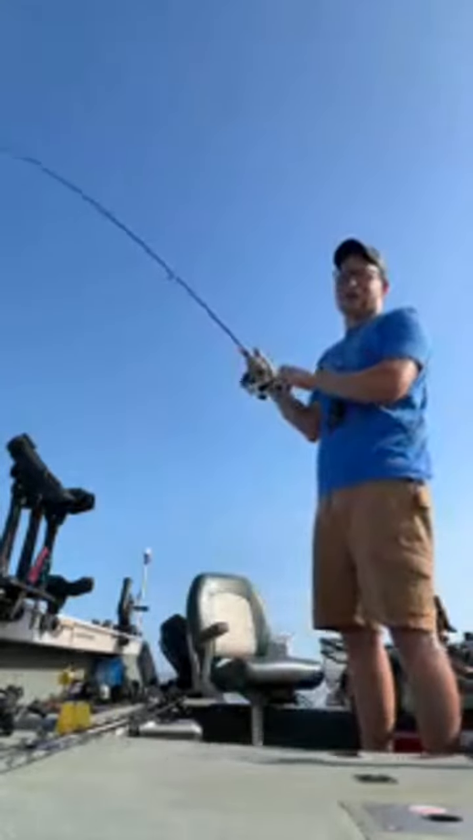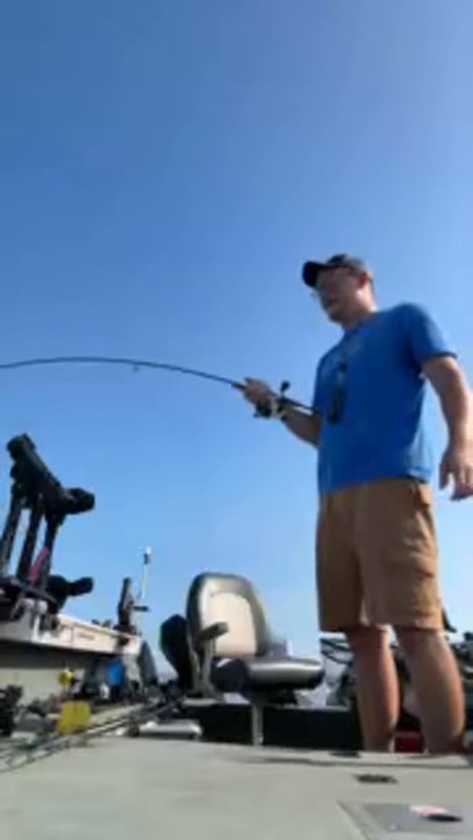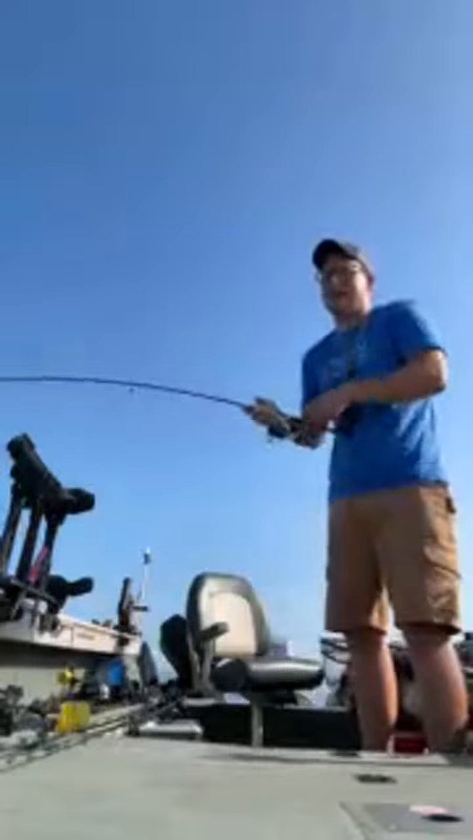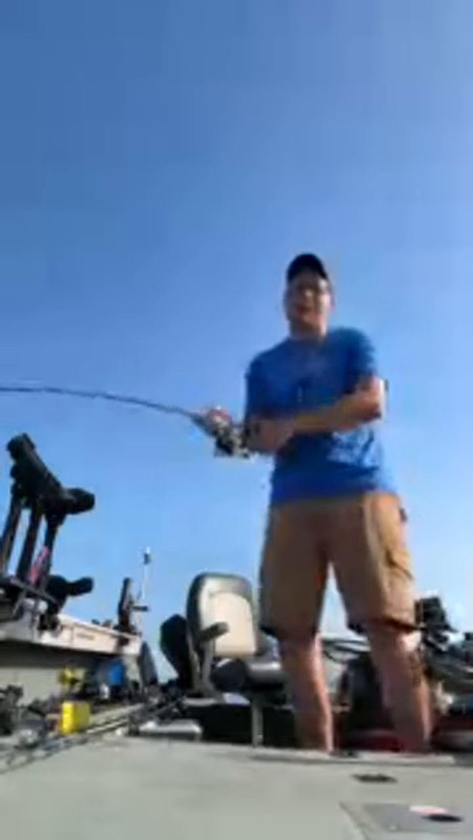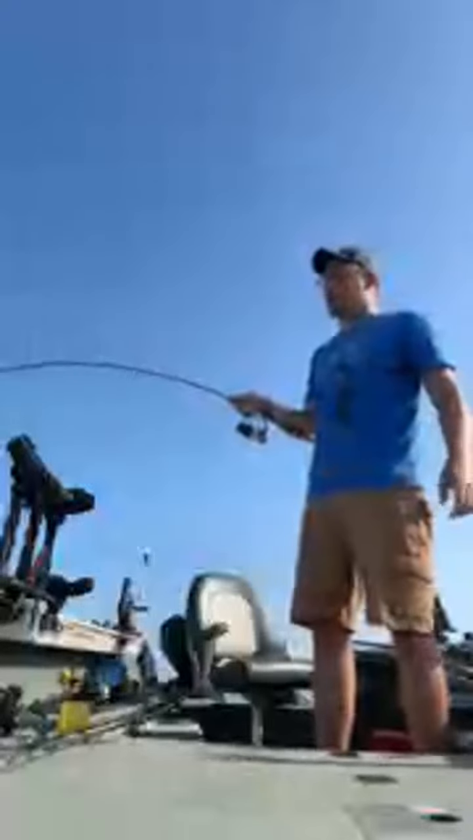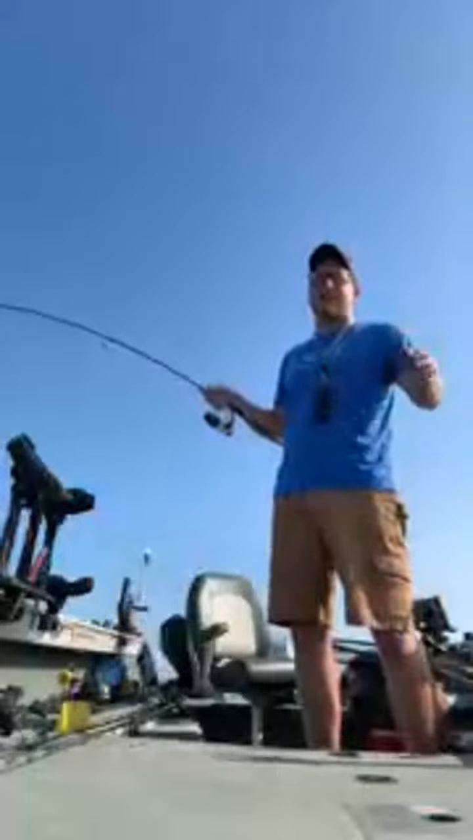I hope it's not a sheephead. I'll be so mad. I hope this is like a 10-pounder because I need this for this derby. I'm in this month-long derby here, Lake Erie waters of Pennsylvania. The biggest walleye for the month of July is $20 to enter. First place is like $3,000. And it's just heaviest walleye.